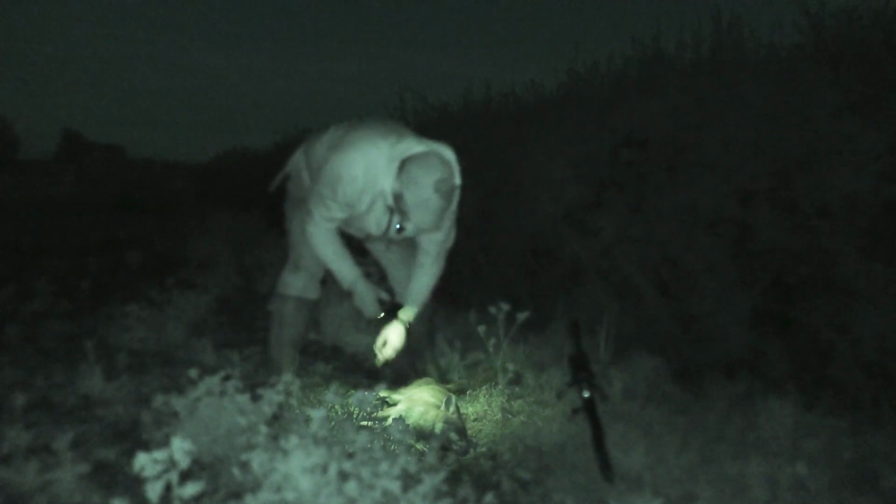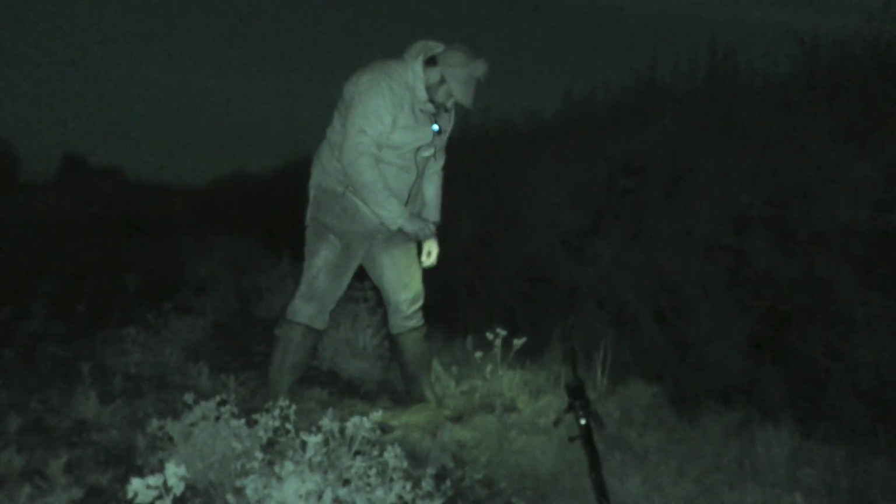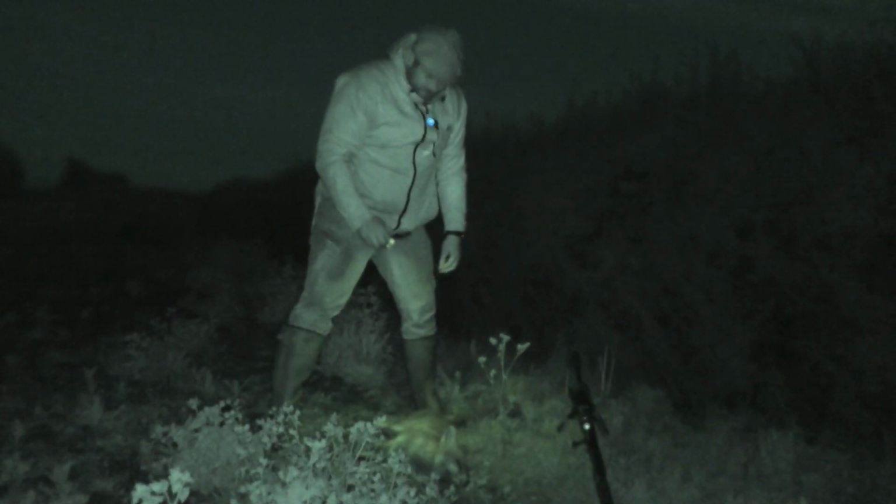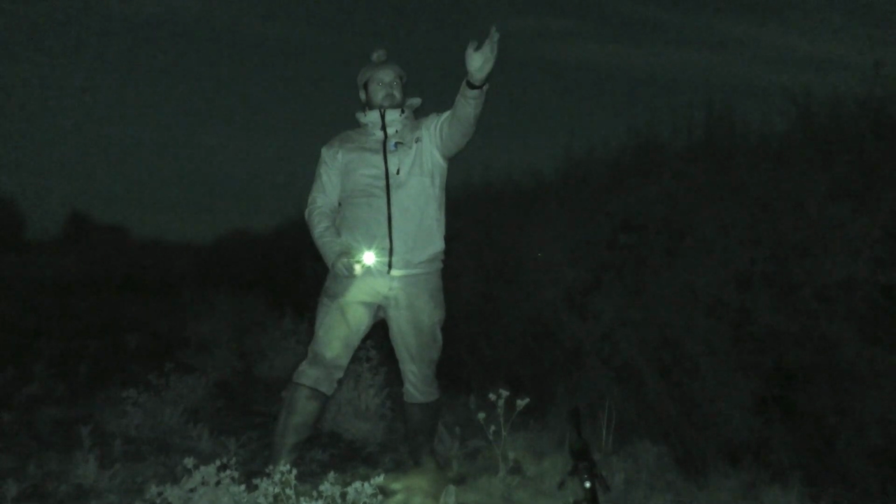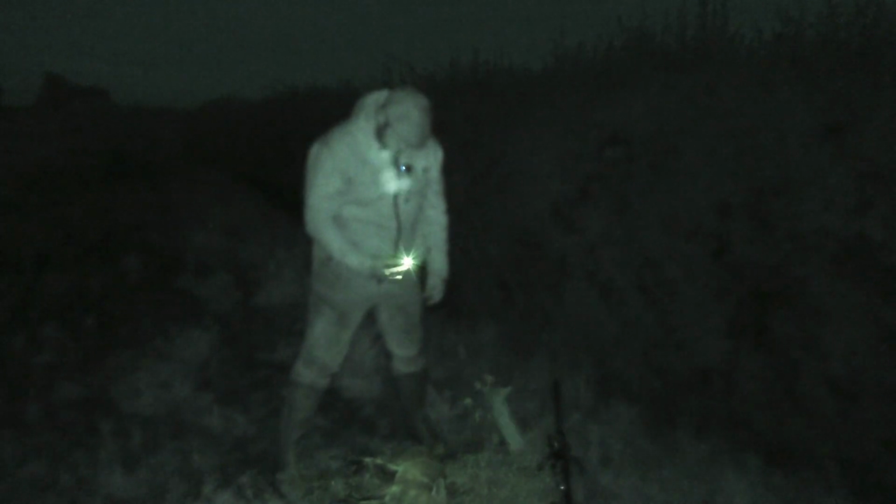Shot just in behind the shoulder. Happy days. Literally the pen is another 20 yards that way. So we'll not make too much noise down here, and we'll get it back out of here and get away before we disturb any of the birds.